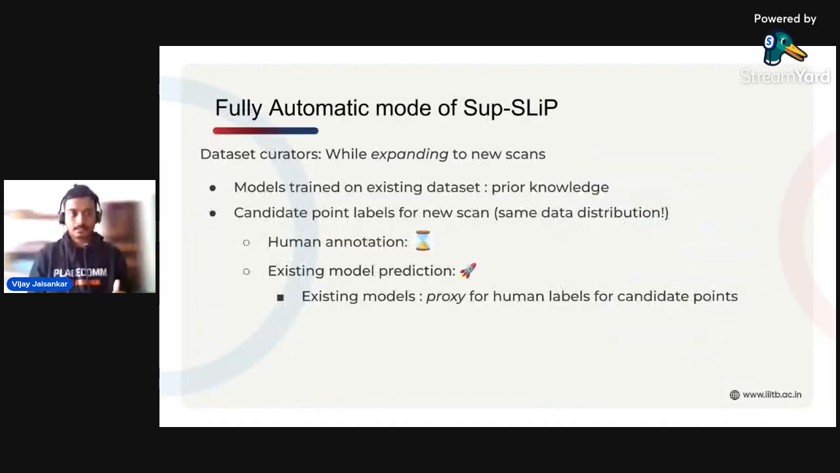Now, if a dataset curator like that of Toronto 3D or Paris Lille pictured earlier were to expand to new scans, what we already have is an assumption that there are models trained on the dataset that exists. So let's say Toronto has 4 scans. We would train a model on those 4 scans, and this model already has prior knowledge about the data distribution, about the semantics, and about the point densities of the dataset. Now, if you were to expand the same scan, it would be in the same city, for example, Toronto, and hence the same data distribution.